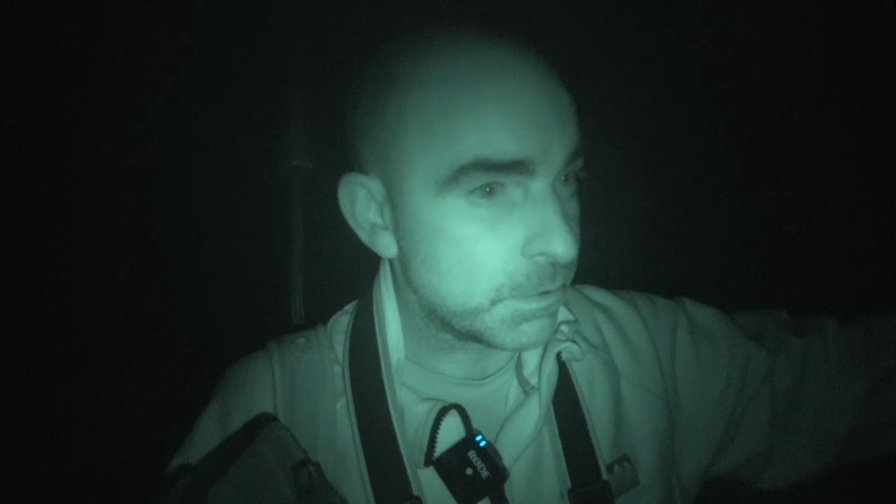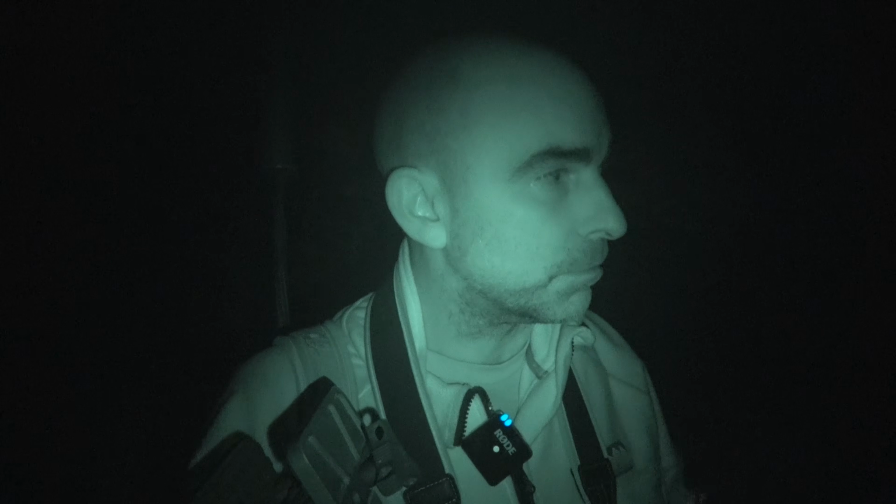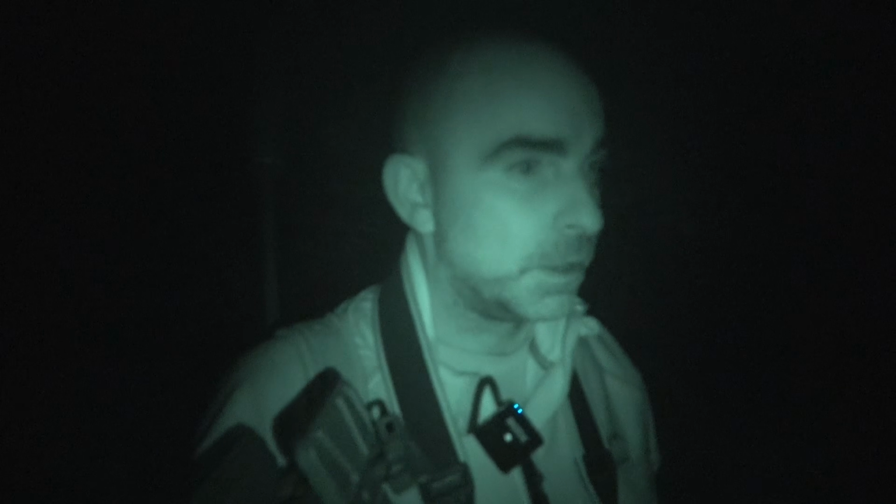Right, so this first field, I think what we'll do is we'll walk down the side here. I've got a high seat just on the edge of this field, so I'll get up in that, I'll put the cooler out in the field first and just see if we can pull something out of the woods down the bottom there. I'll try that first.